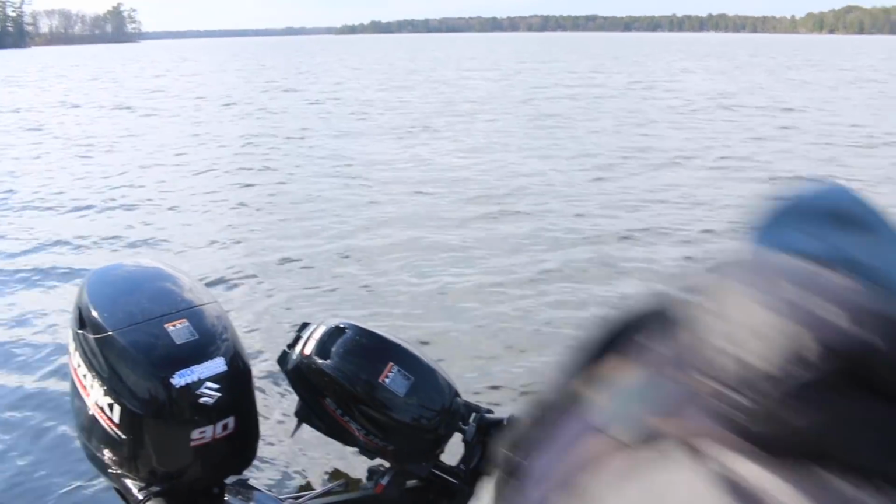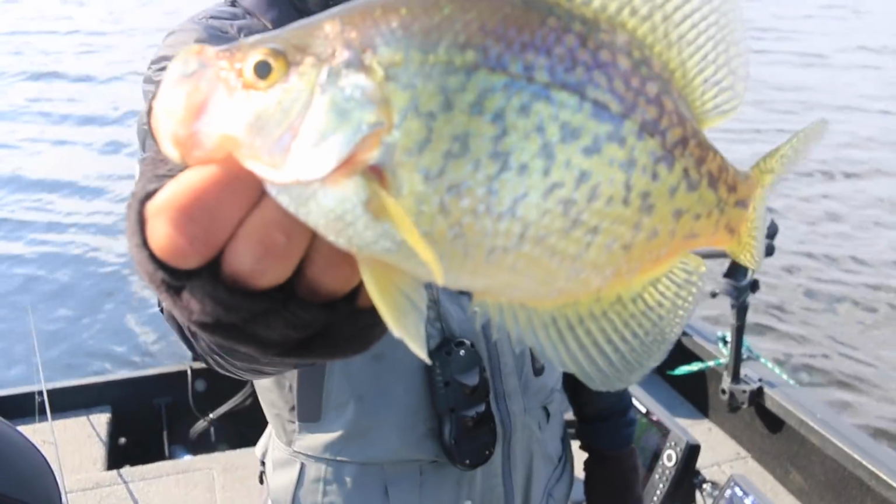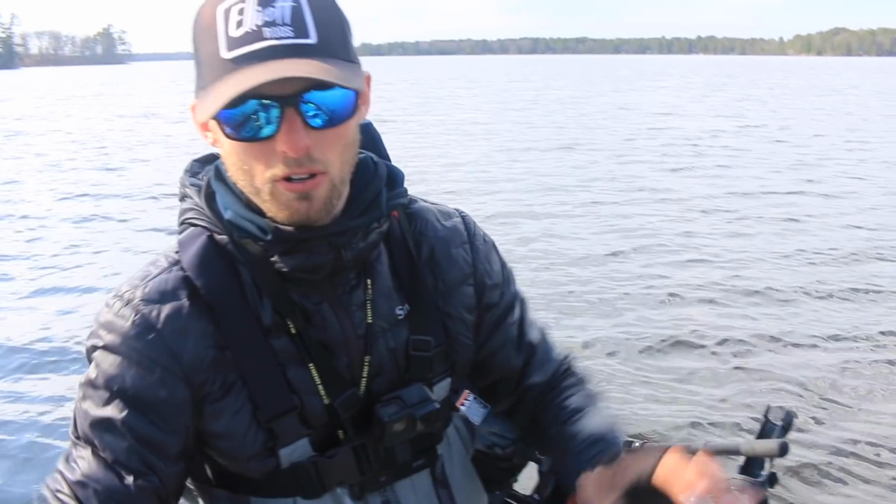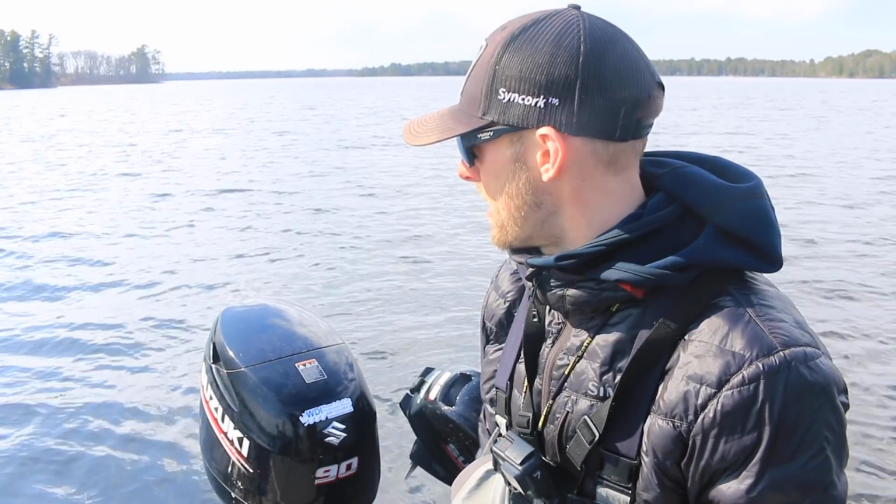You know, the other day I was basically just driving around, dropping right in pods of fish and catching them that way. Today, it is all about covering a little bit more water as these fish are just kind of matted around on the bottom.